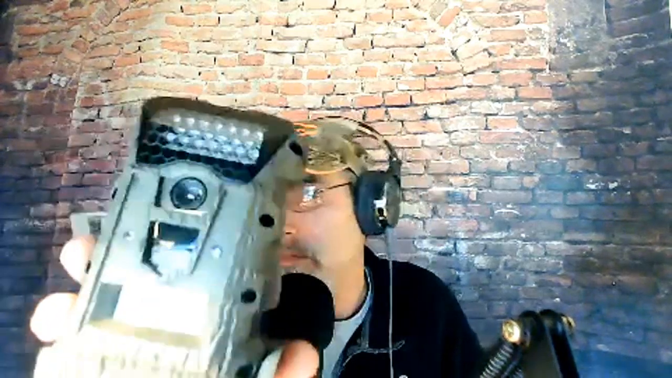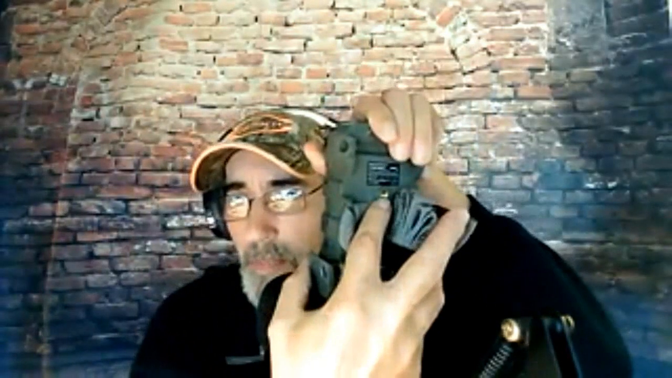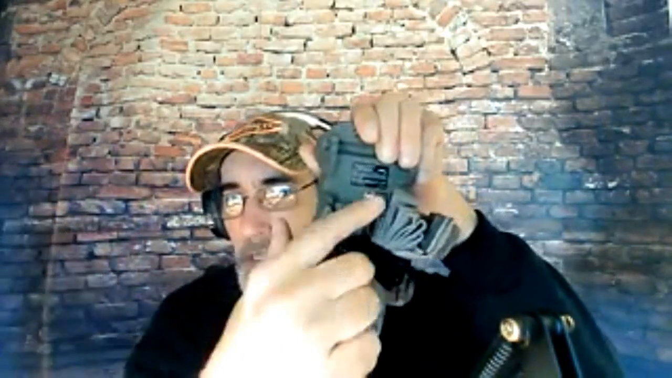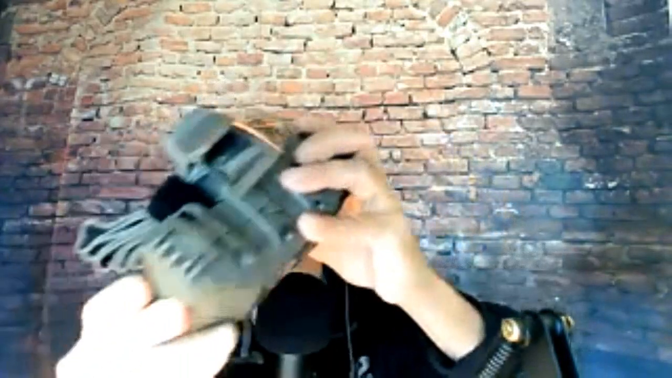So this camera right here has been fantastic. If you guys want to pick up an inexpensive camera, 60 bucks, ain't gonna break the bank. Nice design, really handsome looking camera. Straps to a tree, but what I love most about it is you can also mount it to a camera mount, because I have different clamps and things that I use for this, and I've also used it on top of my van when camping.